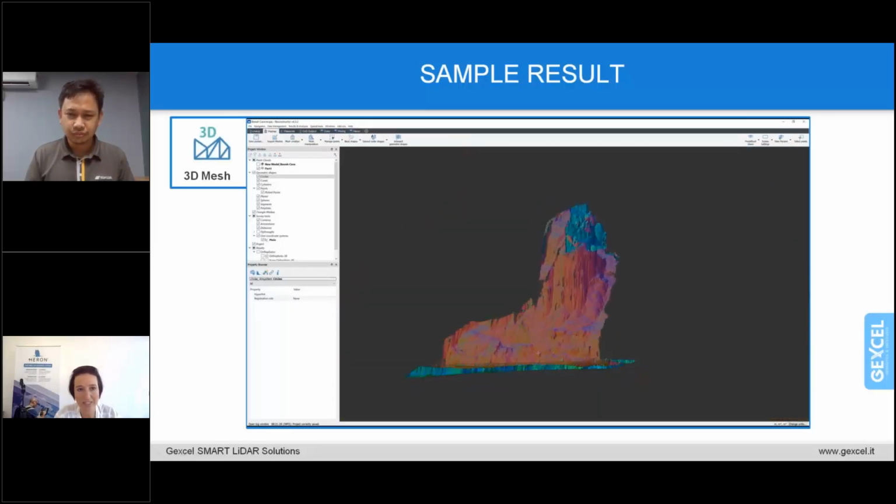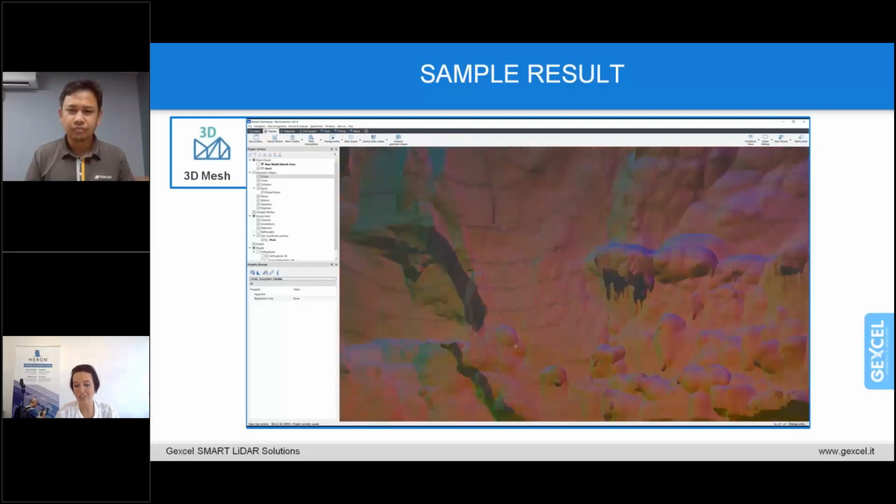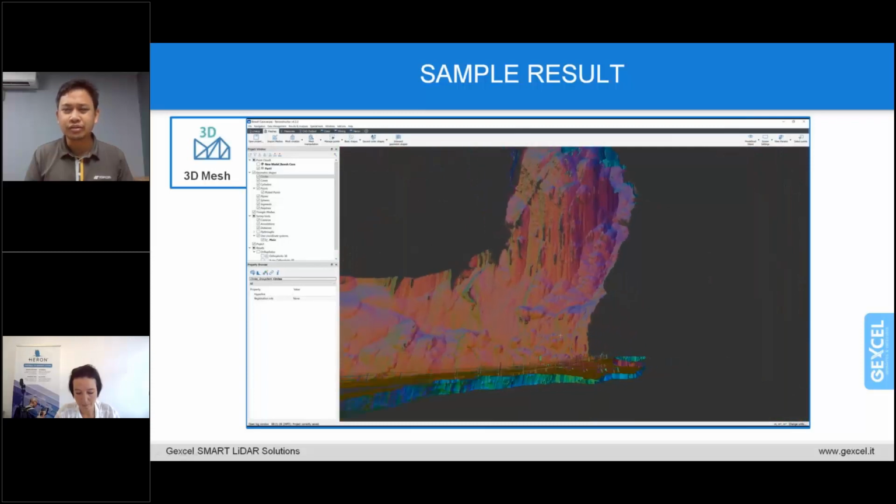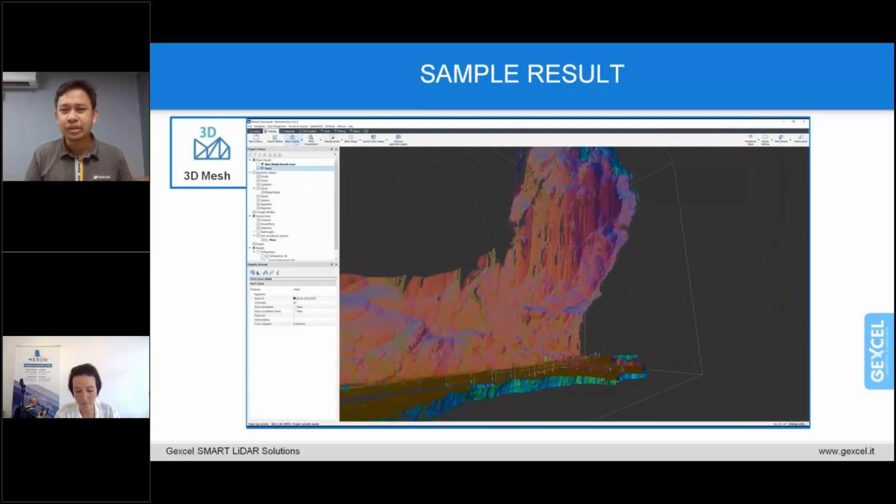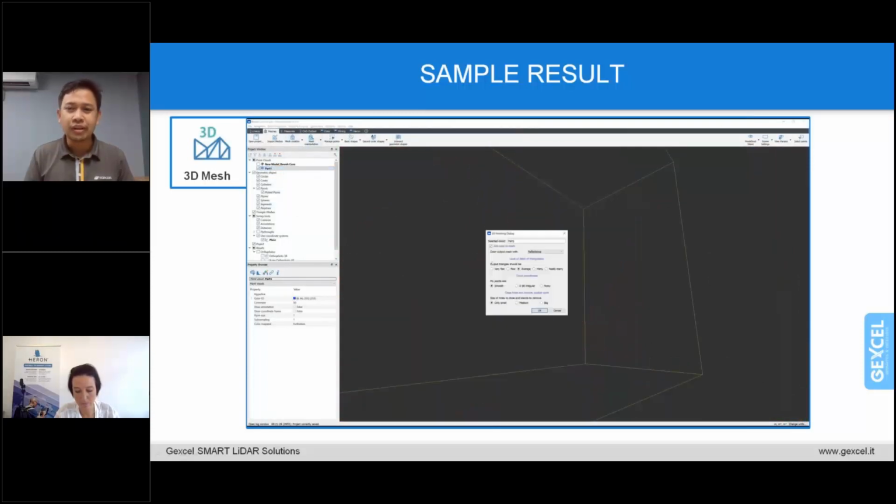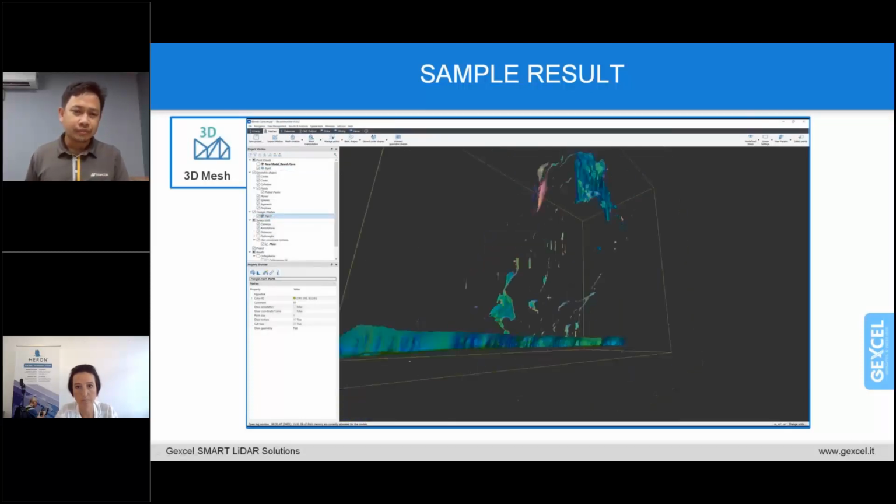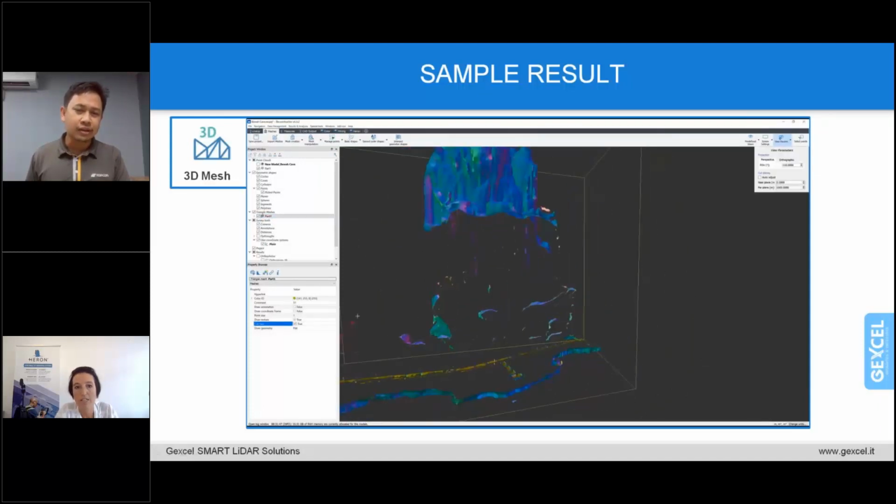Let me see. Okay, just start the movie. This shows how the Reconstructor software generates a 3D mesh from the 3D point cloud data. It is a beautiful surface from the 3D point cloud data, as you can see. And now the software will generate a 3D mesh with a few settings, before it can show the 3D mesh data.